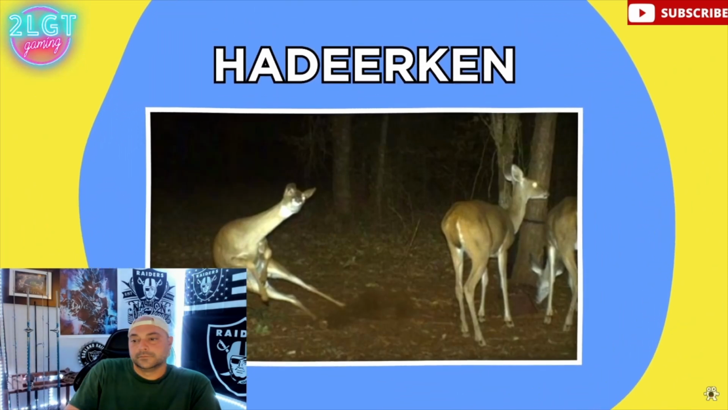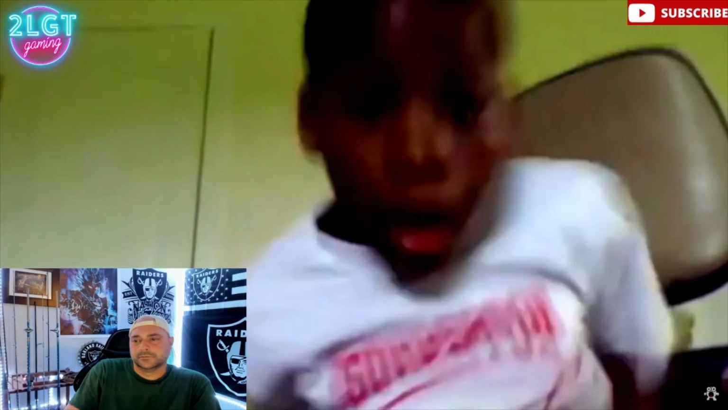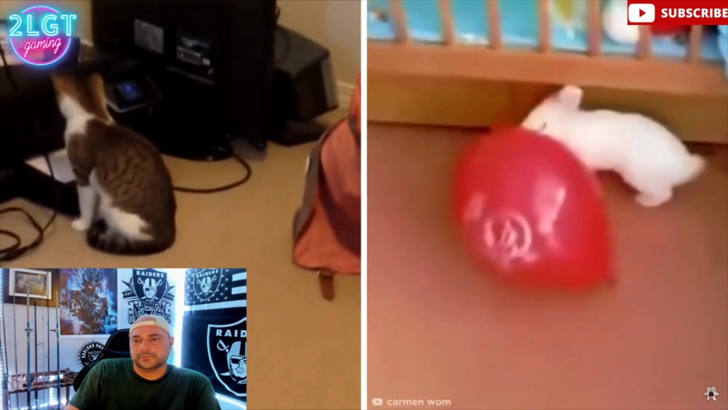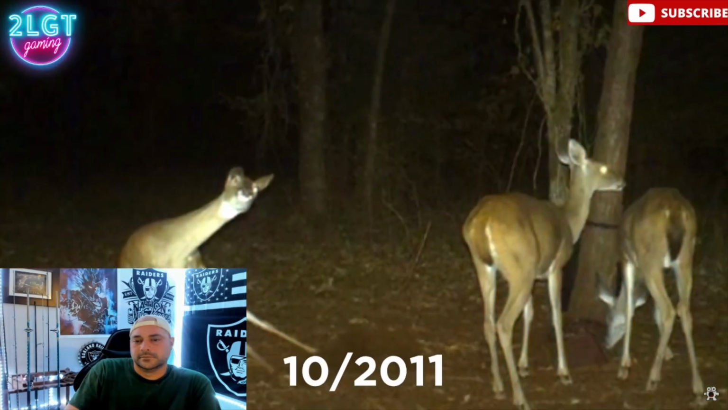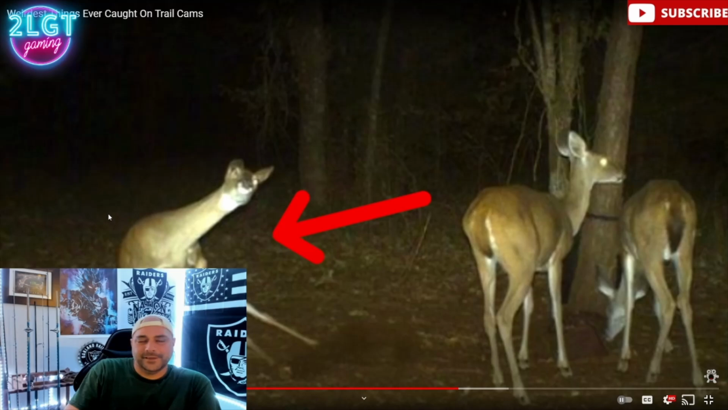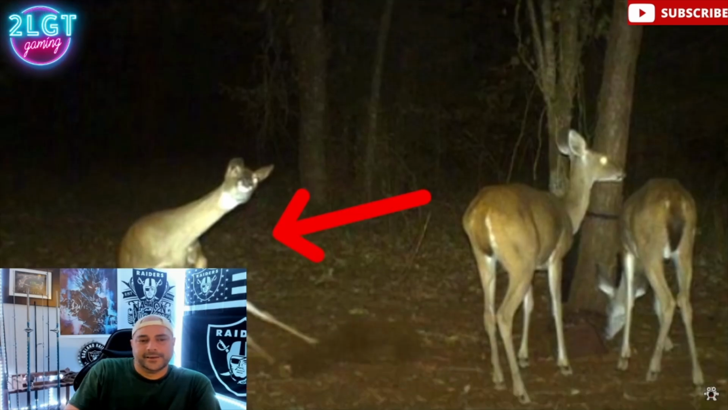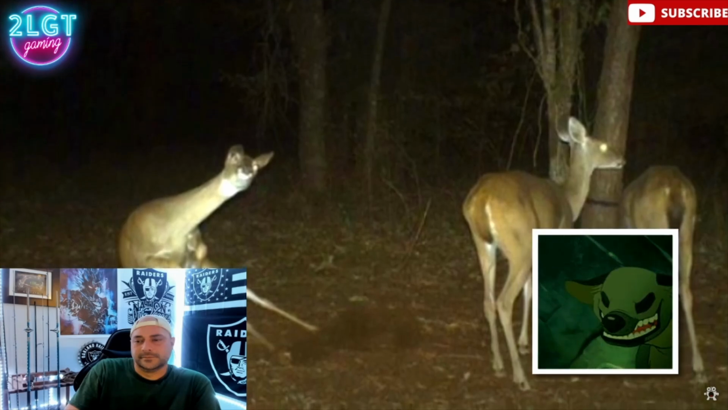Have you ever been quietly minding your own business when suddenly something terrifying makes you jump? As it turns out, it happens in the animal kingdom as well. In October 2011, this poor doe got the fright of its life and flung itself sideways, only to have its cowardly actions captured on camera. It looks like it got hit by an invisible truck or something.